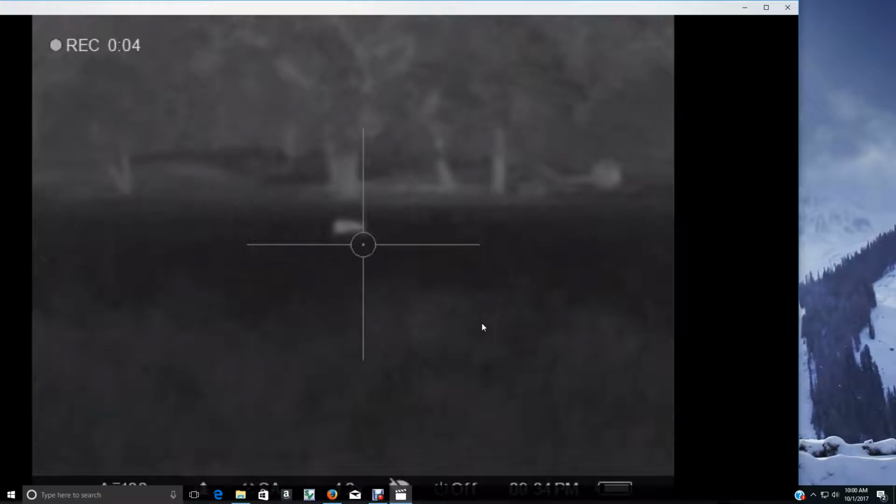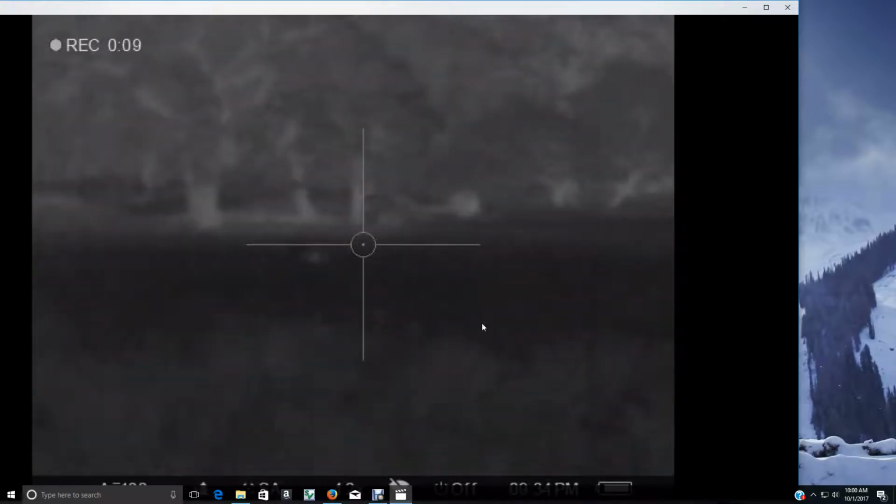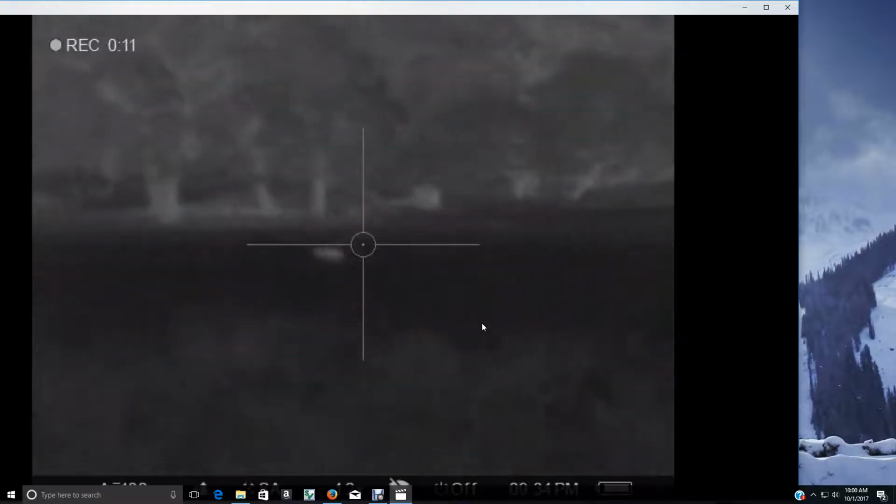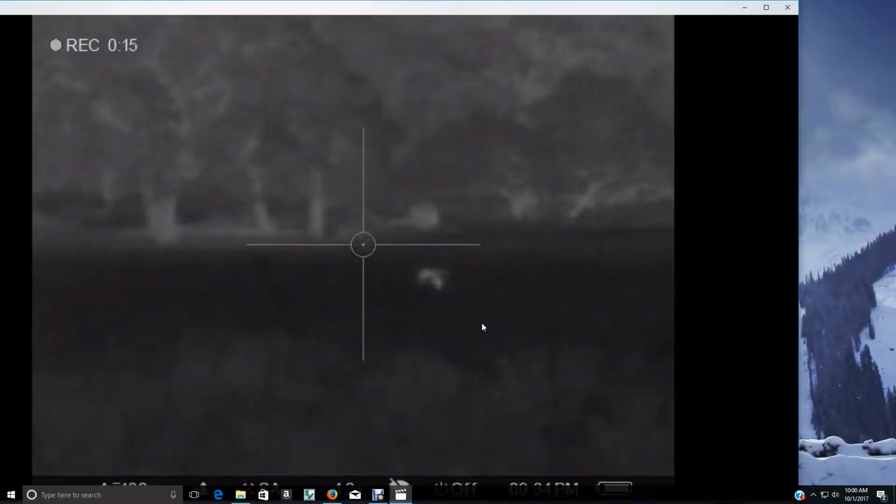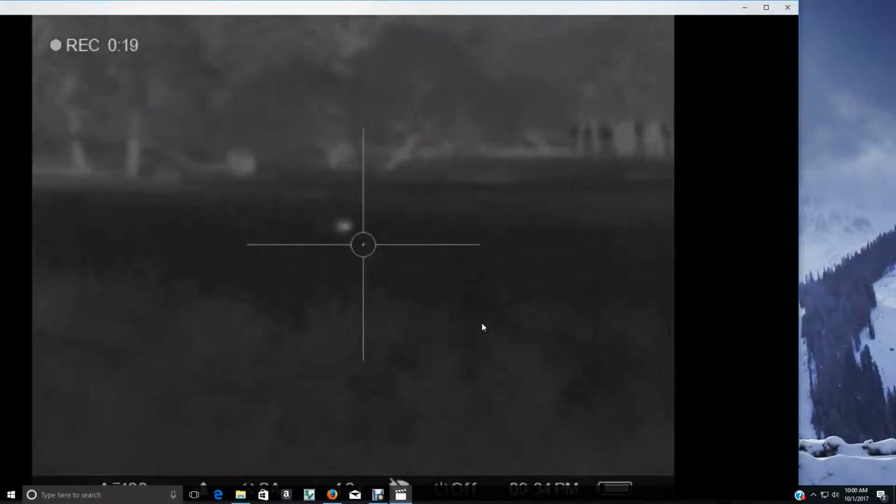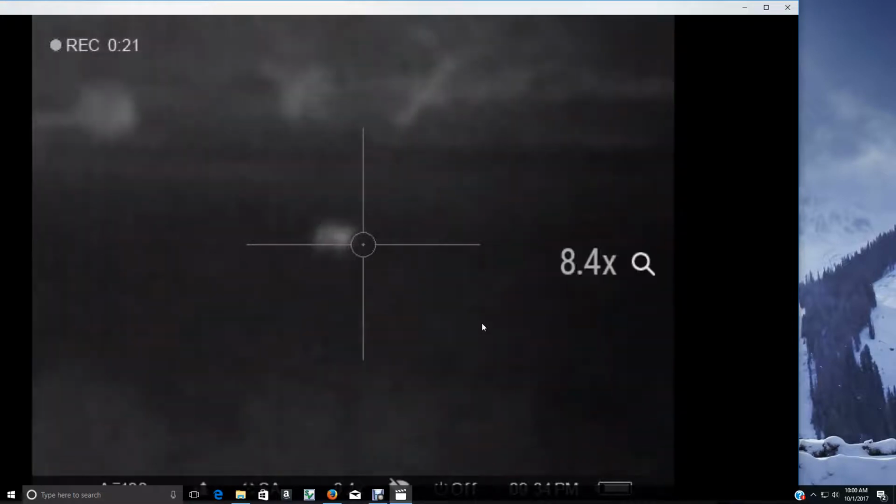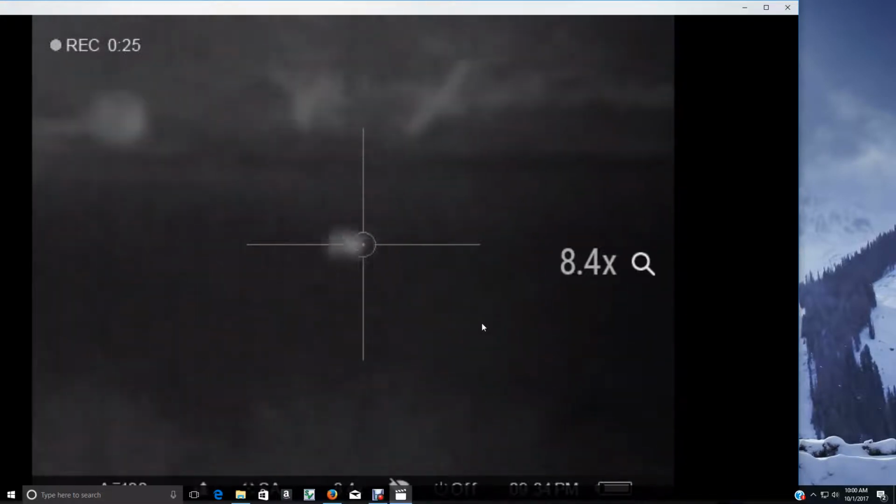Okay, saw this old hog here. These are all boars off by themselves. I saw him a long way off. I'm using my Pulsar thermal. You notice that he's walking here. He's on a mission. He's going somewhere. He's not grazing. He's not stopping, not rooting. And you're going to see him start disappearing here. He's going in high weeds.